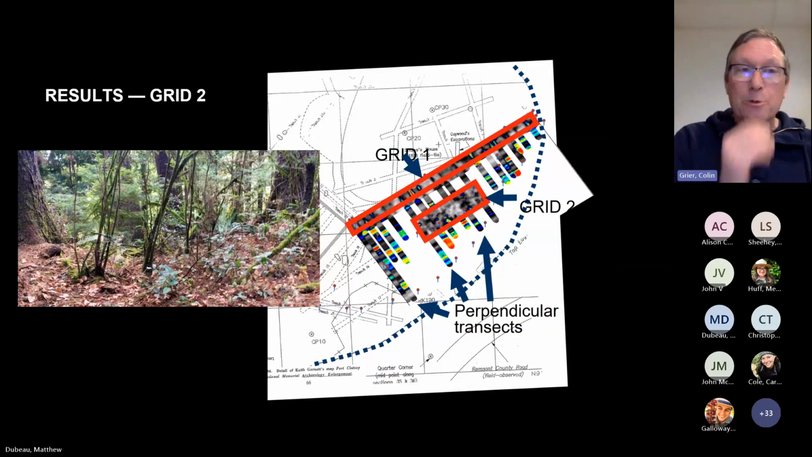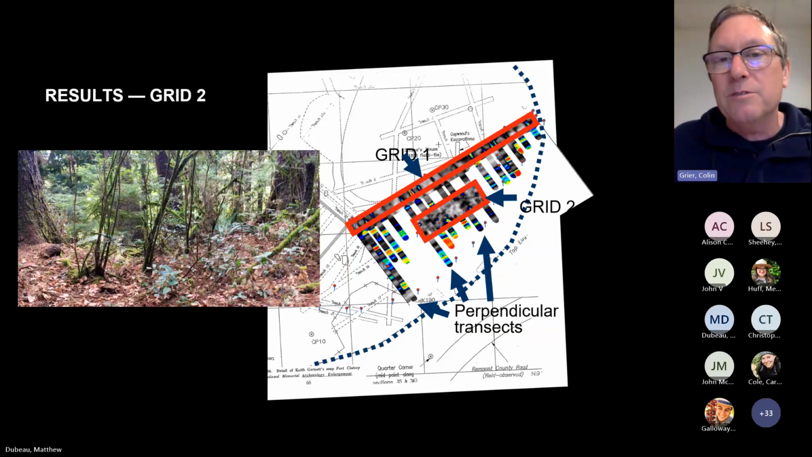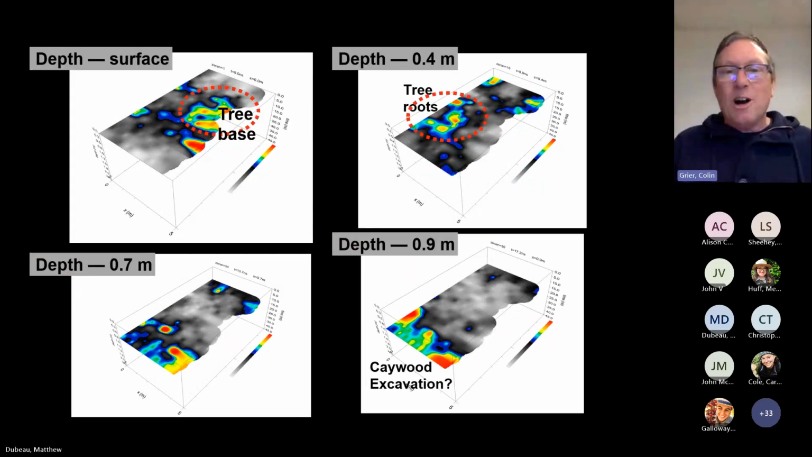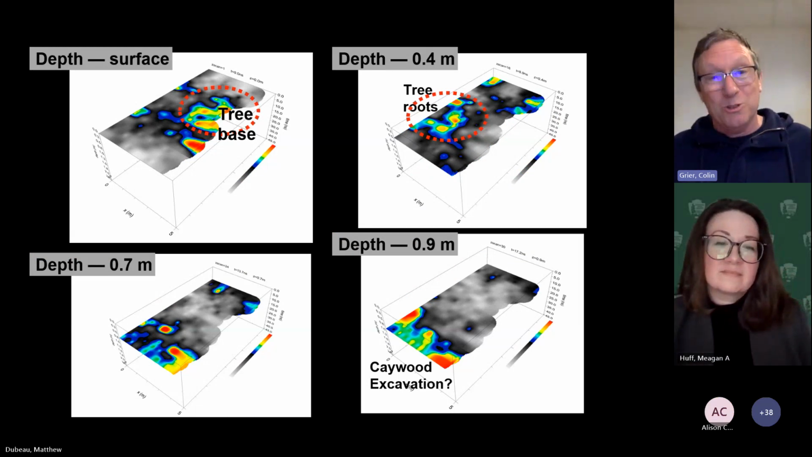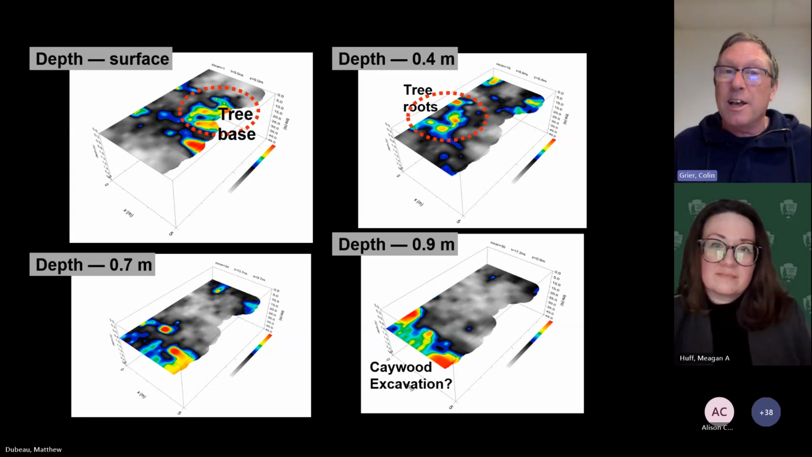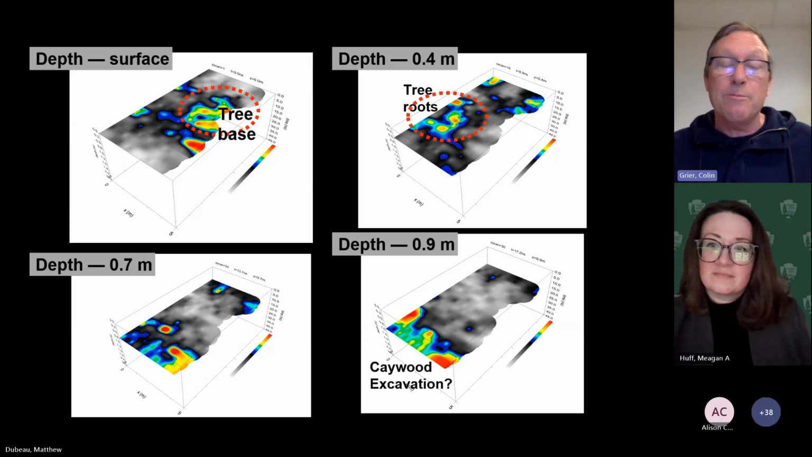Same thing in this other grid, a larger square area we did in the middle of that study area. You can jump to the next slide. We could see the trees at the top. We could also see what we thought was Kirchner's excavation down there. So we're also good at finding these big block excavations. And unfortunately, we didn't see a lot else. So I don't think we really were able to pick up any subsurface impacts of the fort itself. So next slide.